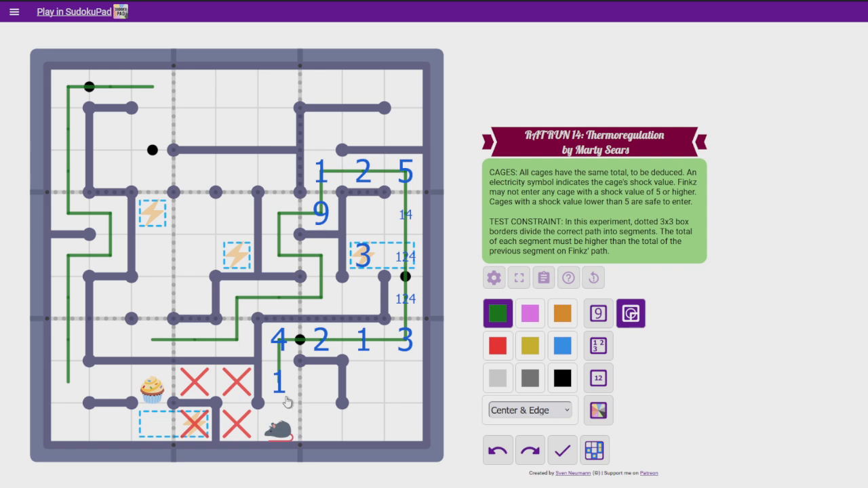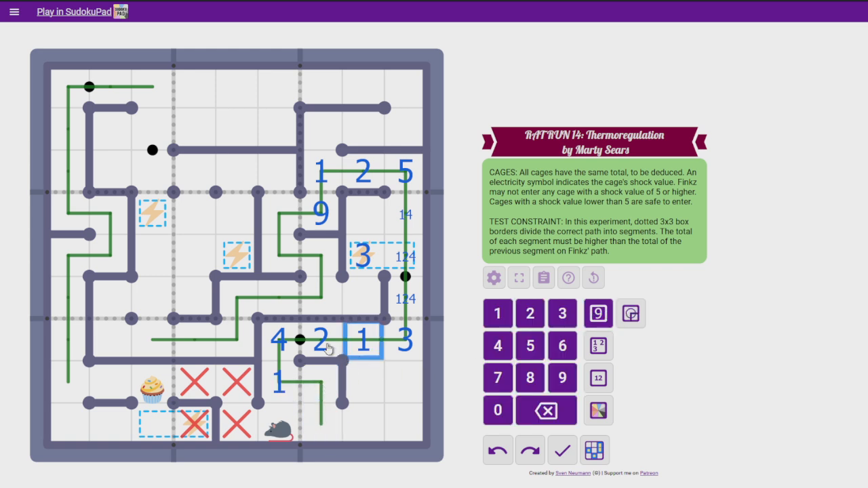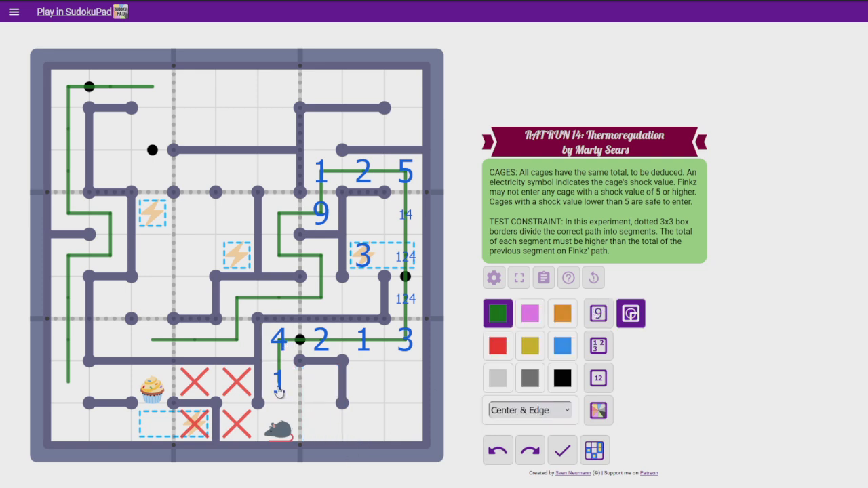Because if this path segment here, or here, takes more than 1 cell, then these have to be at least 4 and 5, and they would add to 9, which is just not right. So this path segment that this veers off to, either there or there, is going to have to contain a single cell, and it's got to be lower than 5, so it's going to have to be a 4.